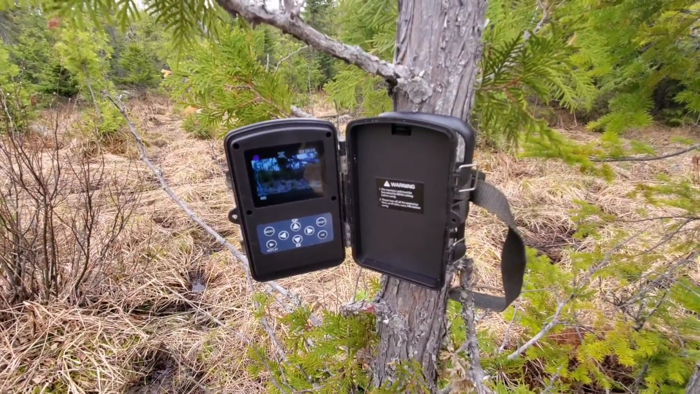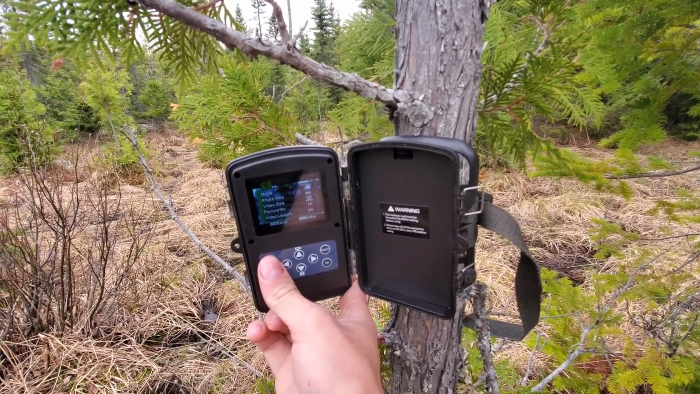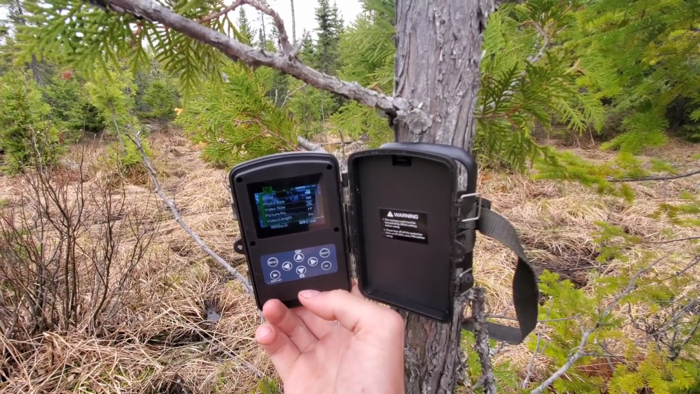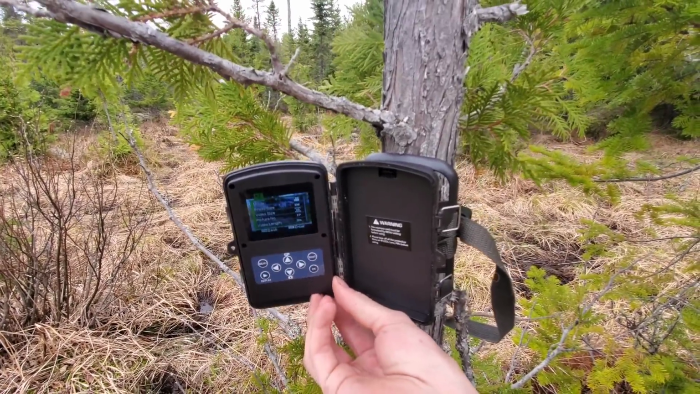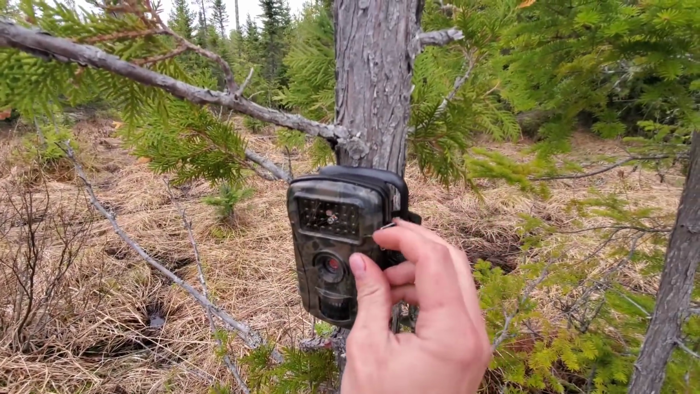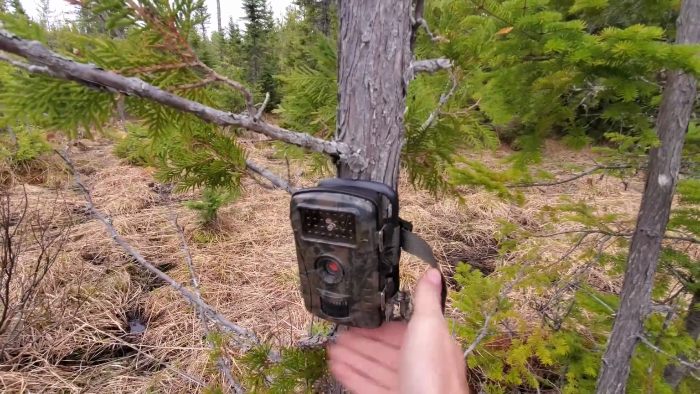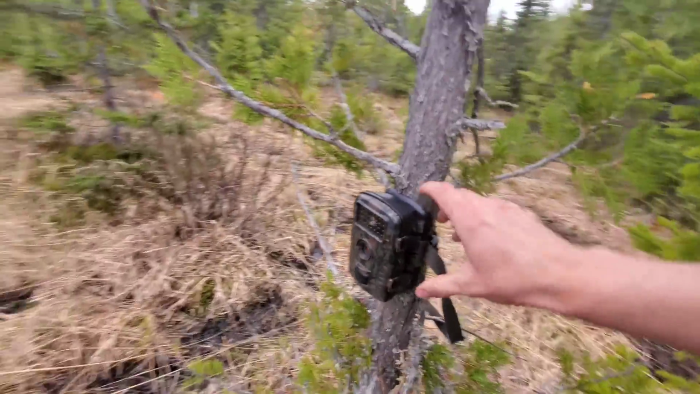Alrighty, we still got a full charge out here, and just want to check the menu. We're going to be recording at video lengths of 30 seconds. We don't need pictures. All right, this is all set. Pictures tell you the temperature. For some reason, the videos don't. That's not a big deal. This flashing right here is doing a little countdown. It's definitely going to record me a few times leaving.